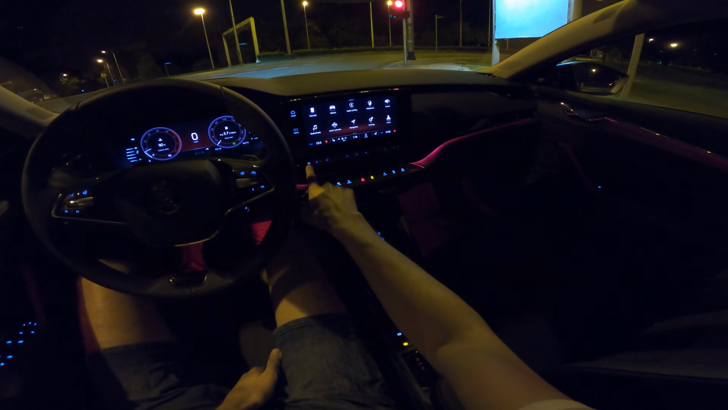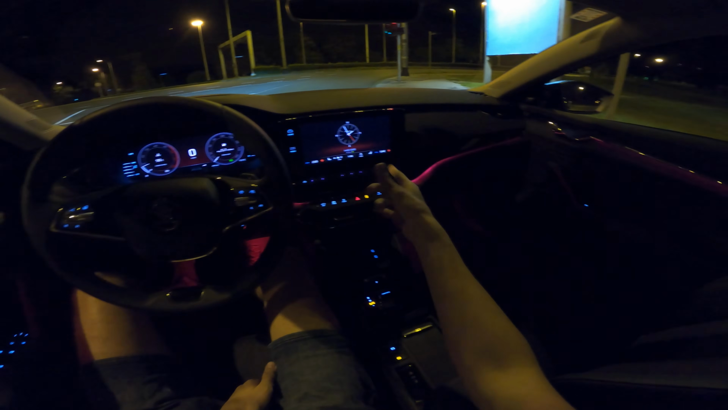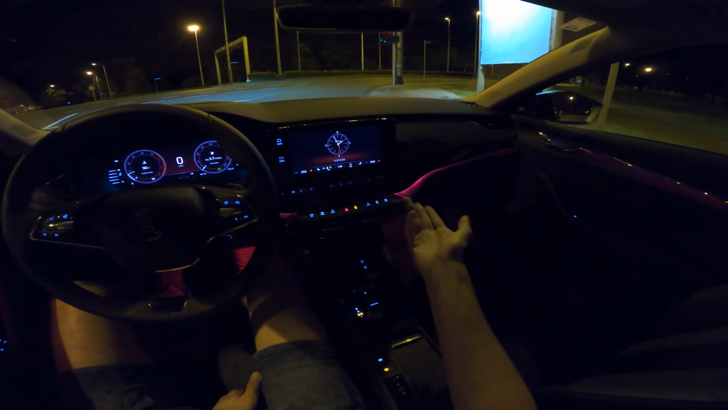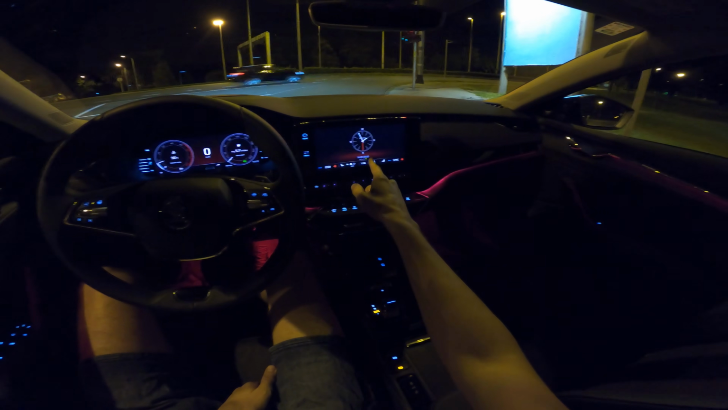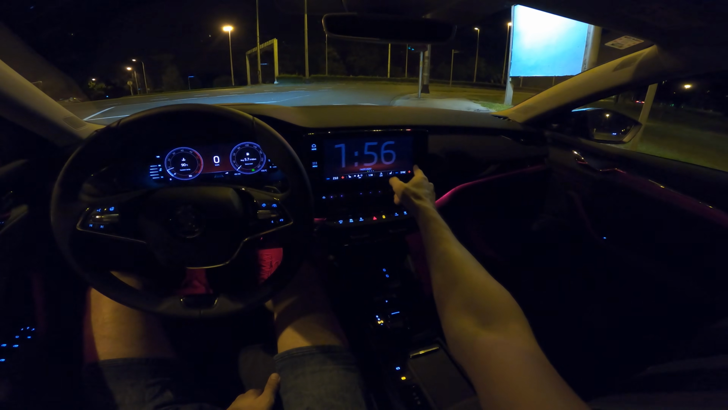You can turn off the screen. There's an illuminated button. The volume is not illuminated because there are touch sensors that are infrared. You might see them maybe on the camera, maybe not. You have clock watches that are very nice, minimalistic.